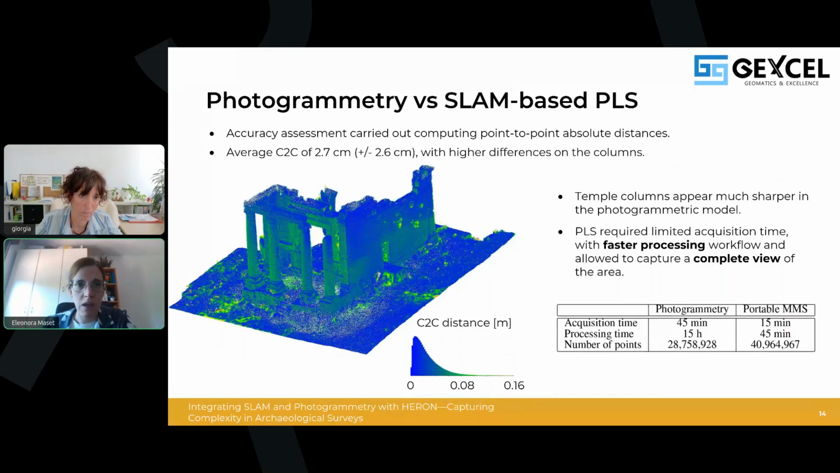And the average deviation is around 2 to 3 centimeters, so very little, and no major deformations are visible between the two models. However, as expected, the SLAM point cloud shows higher noise and a lower level of detail, especially on the architectural elements such as the columns, and you can see that here in the left image. At the same time, it is also important to highlight that the SLAM survey was significantly faster, both in terms of data acquisition and in terms of data processing.